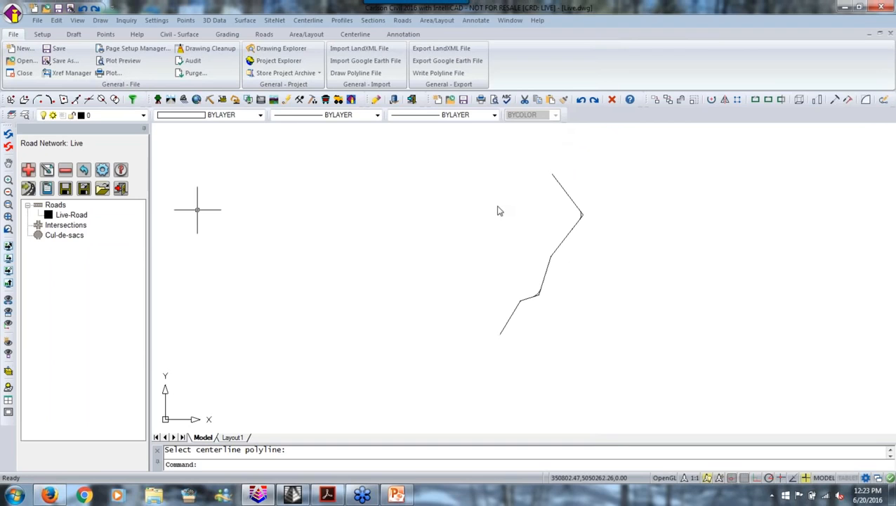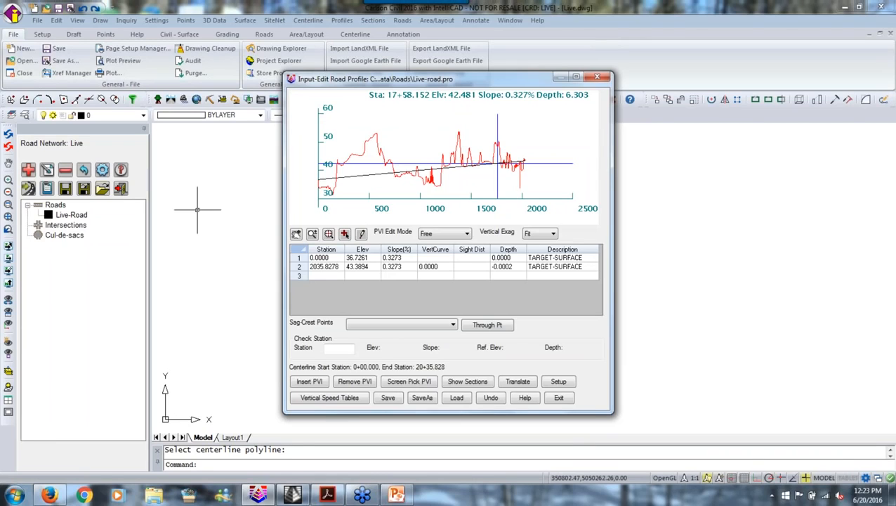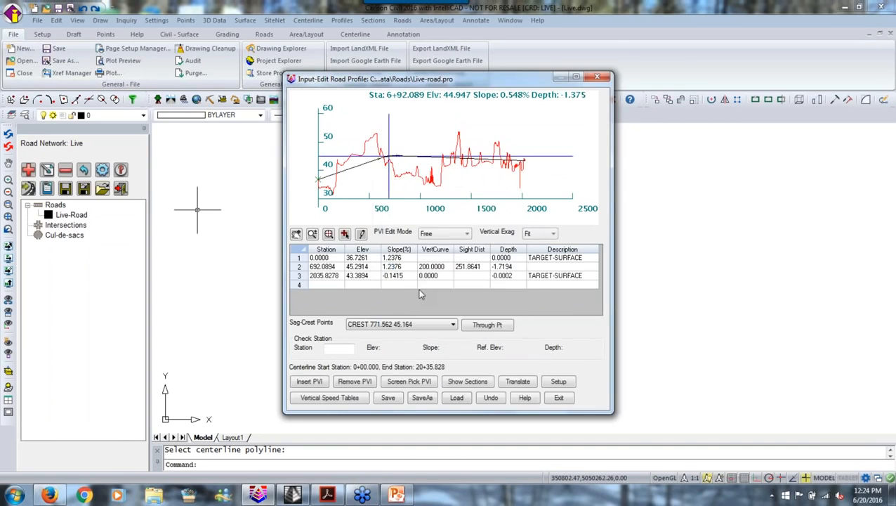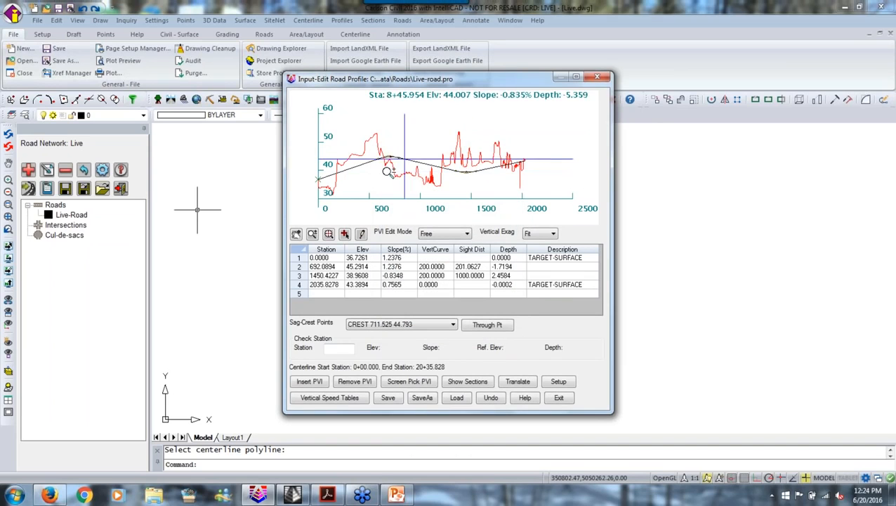Now the design profile is the interesting thing. What it's doing is sampling that surface, which still started with 350,000 points, still a big TIN, but it paused for a second, and it's like, okay, there's your surface, and you can see it. So I'm going to add a PVI. We'll knock in a PVI here with like a 200-foot vertical curve length, and then we'll throw in another PVI. Let's drop it down here, and we'll do another 200-foot vertical curve down there.